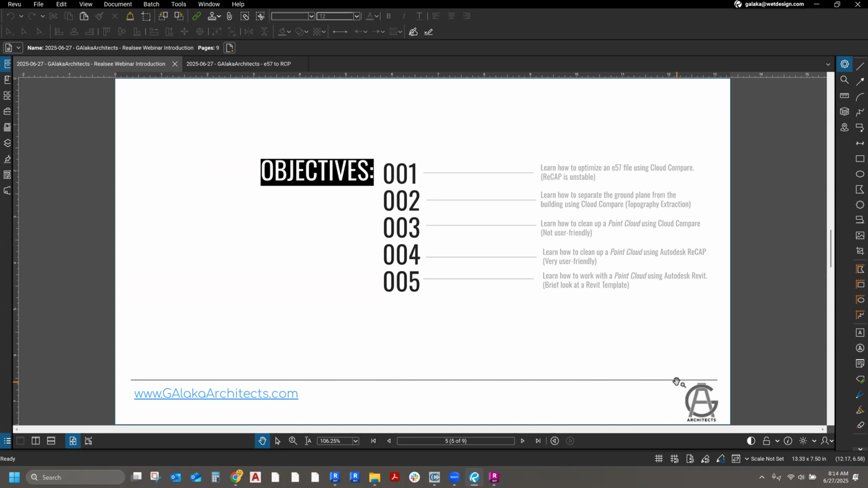So my main objective for today is to show you how to optimize the e57 files from Realsee using CloudCompare.